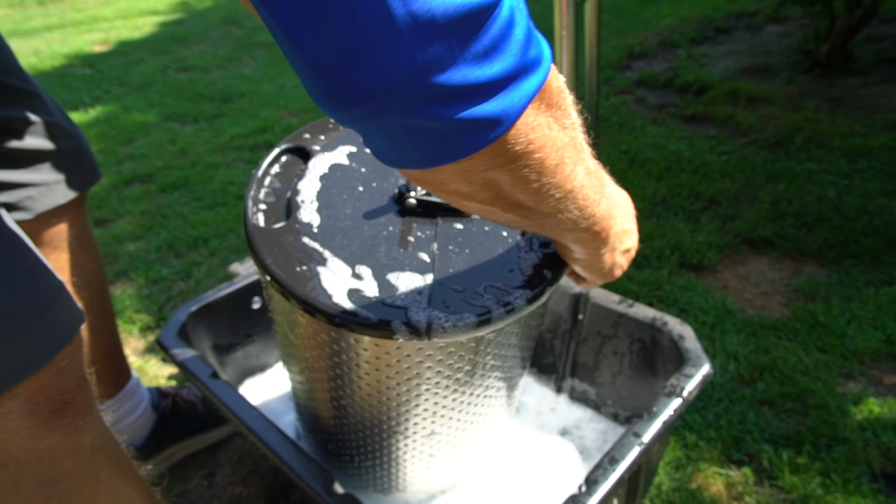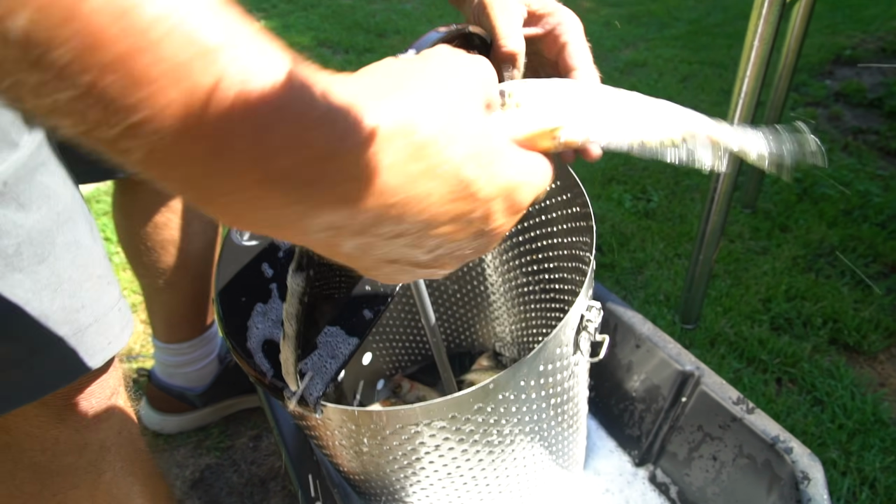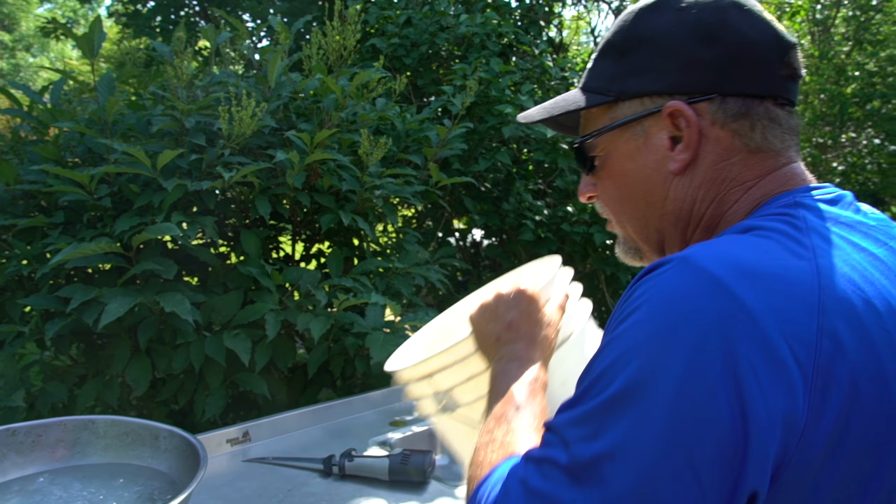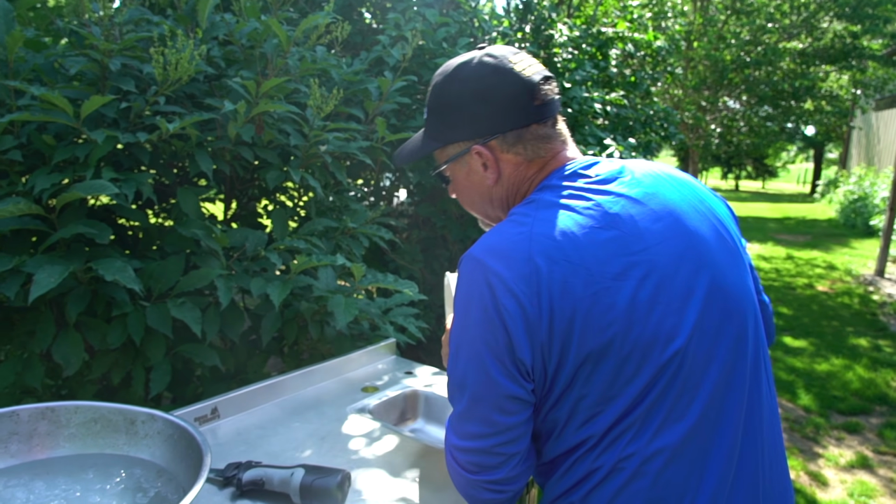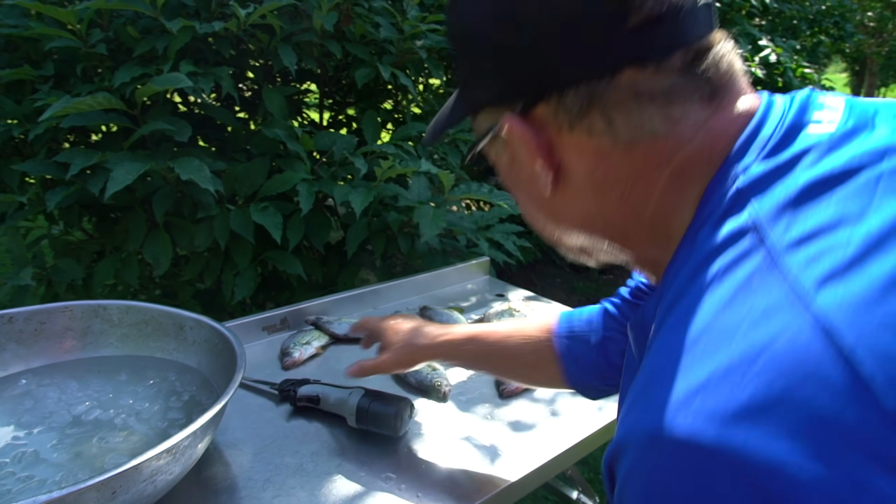Just grab a couple out of there. Oh yeah, perfect. There's no scales anywhere on them. I'm gonna dump them out on my open country stainless table. This thing works out good. I keep it in the back of my truck whenever I'm traveling.